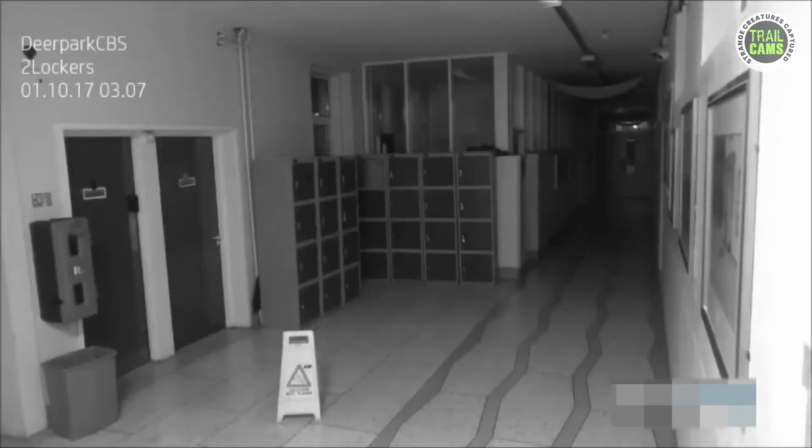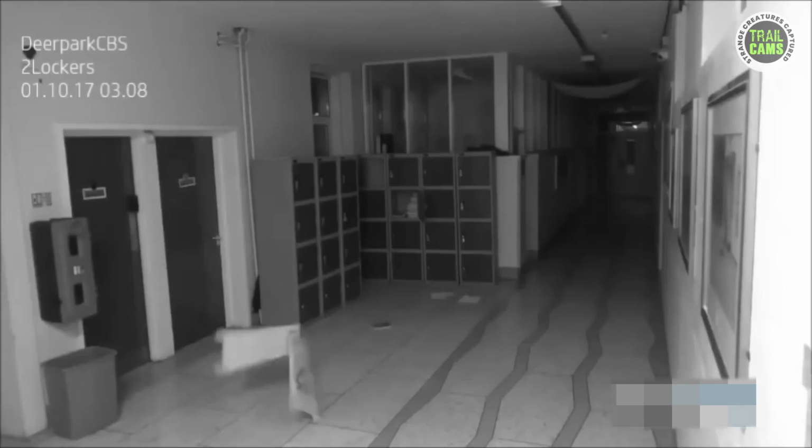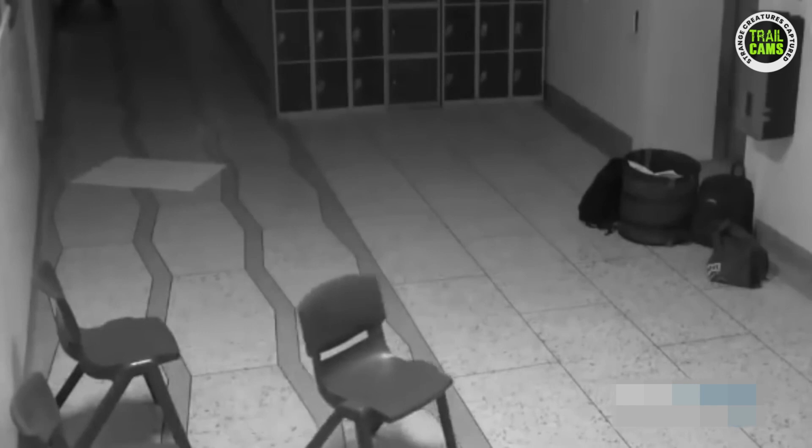The lockers, usually silent and still, violently shook as if possessed by an unseen malevolence. Helpless papers were ripped from their resting places, cascading down like a ghostly rain. And the most scary part, as you can see, no one was present to cause such chaos.